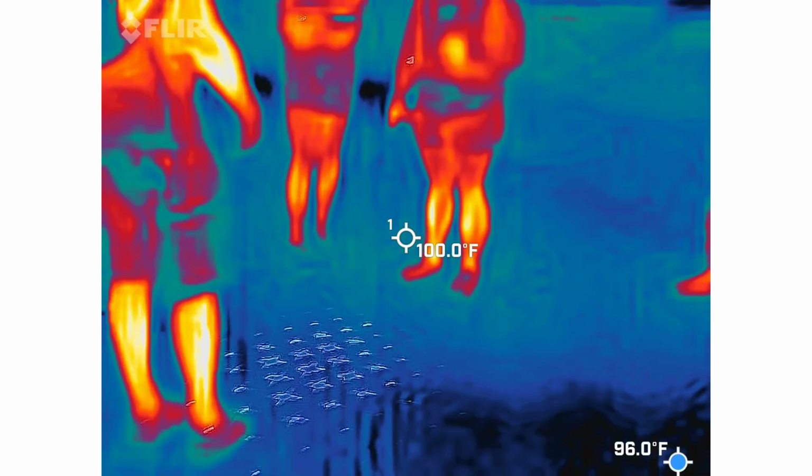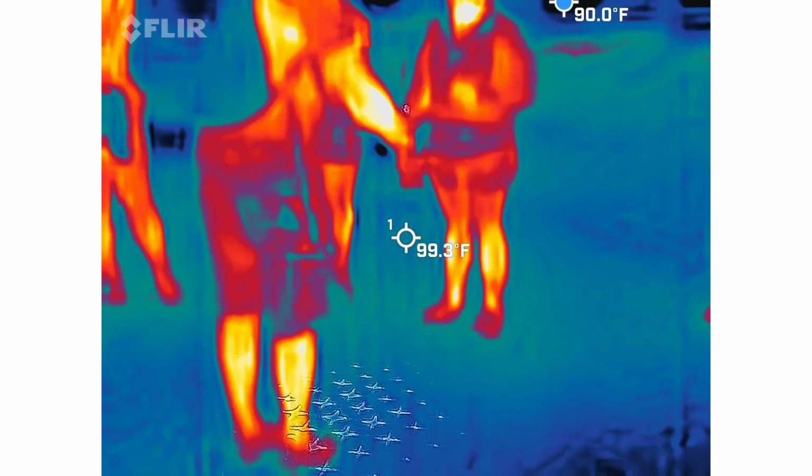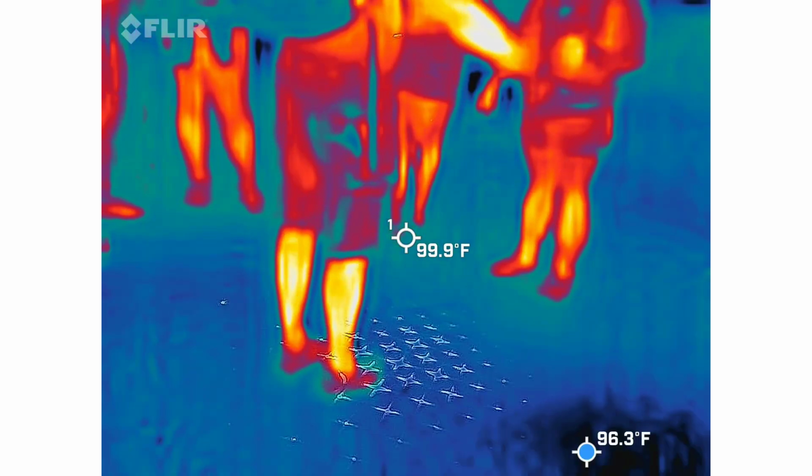So again, you can use them in tandem, just kind of side by side, because you don't want to cross the streams, otherwise you just created one big grid and that's pointless.